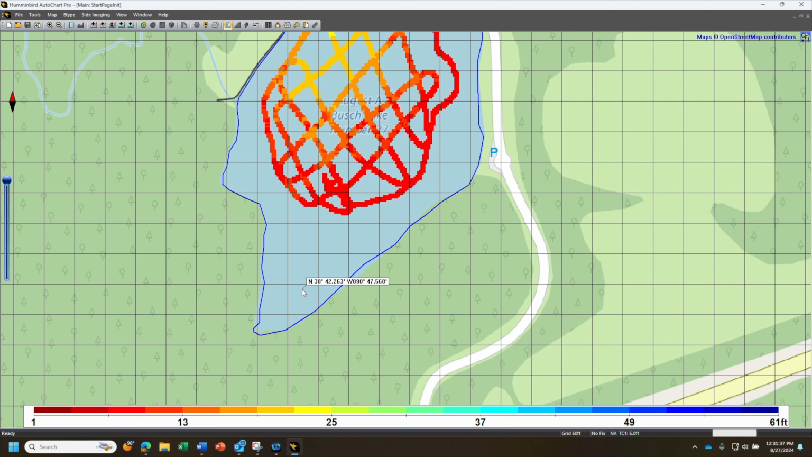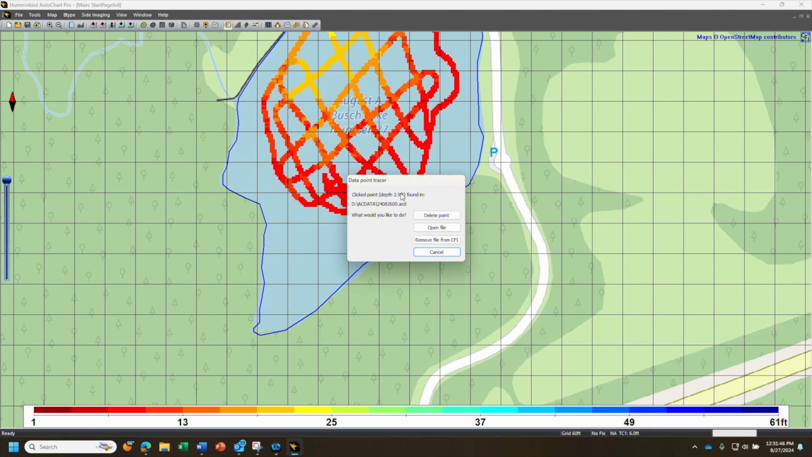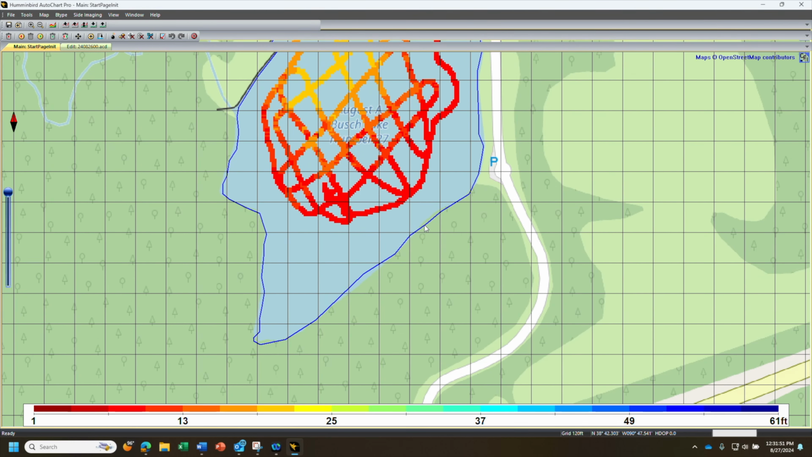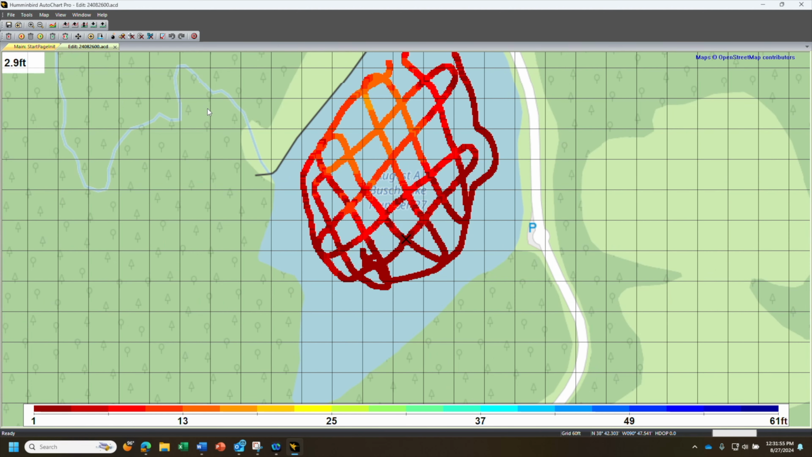So to actually add the custom points, right click on one of the depths, go down to Trace Data, you click Open File, and then there is a button up here. You click Add/Insert New Data right there. So click on that. Then you could click on a desired spot that you want to make that depth point.